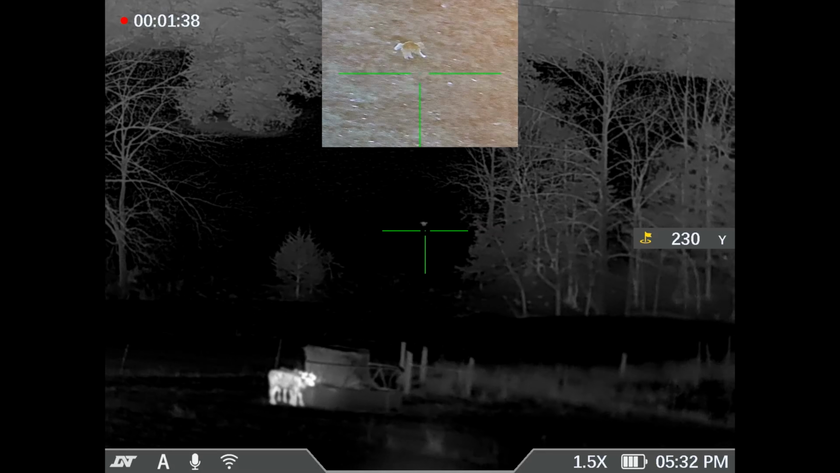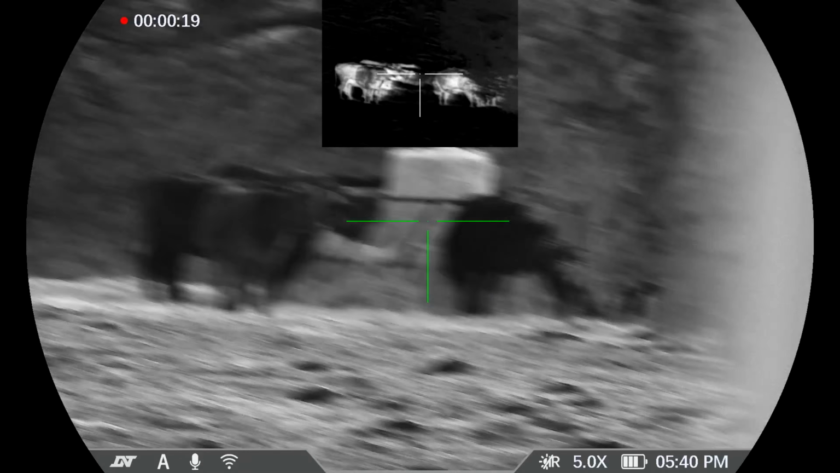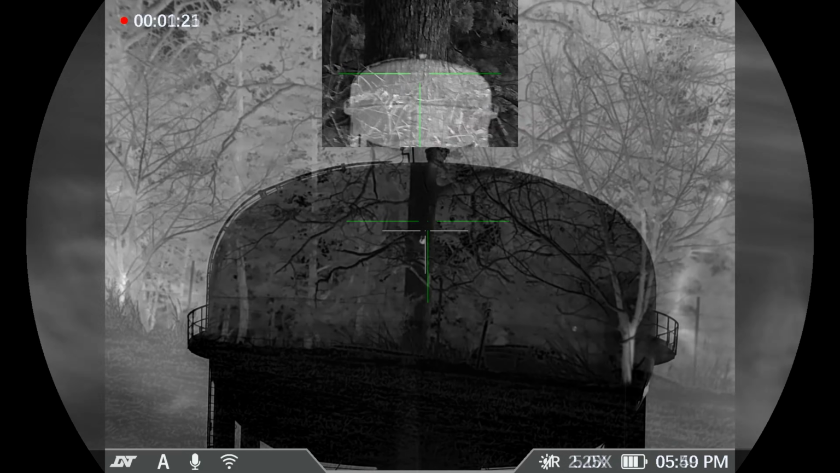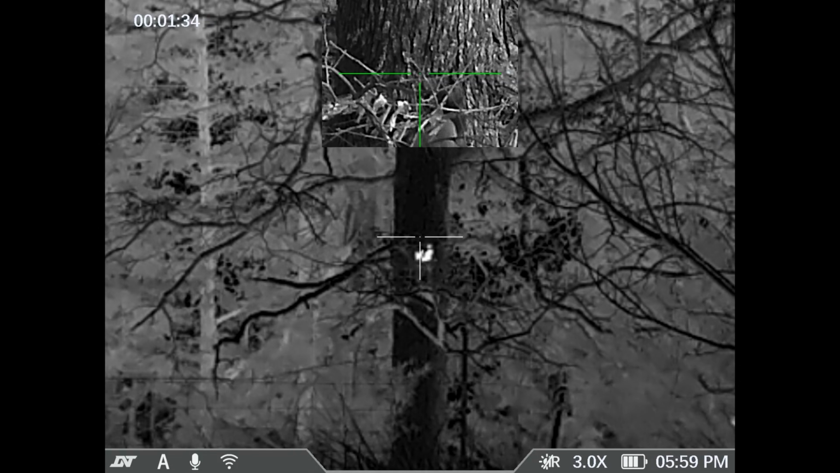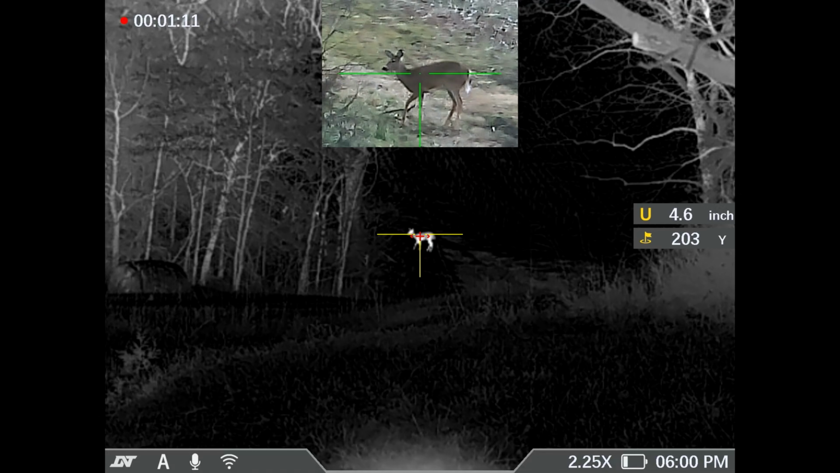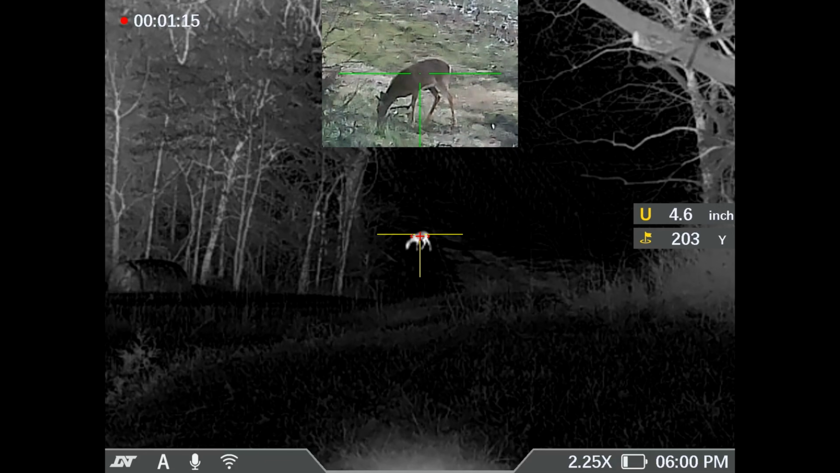Really good image quality. As far as who we think this scope would be a good fit for, I think if you're in the thermal market and you're wanting a budget-friendly 640, I think this scope could be right for you as long as you meet some criteria. I think because this is a 1.5 times magnification, if you're the type of person that likes to shoot longer ranges, 200 yards and plus, it definitely can do it, but I think you'd be better off with a higher base magnification scope. I think the DNT Hydra series offers one, and you might want to check that one out.